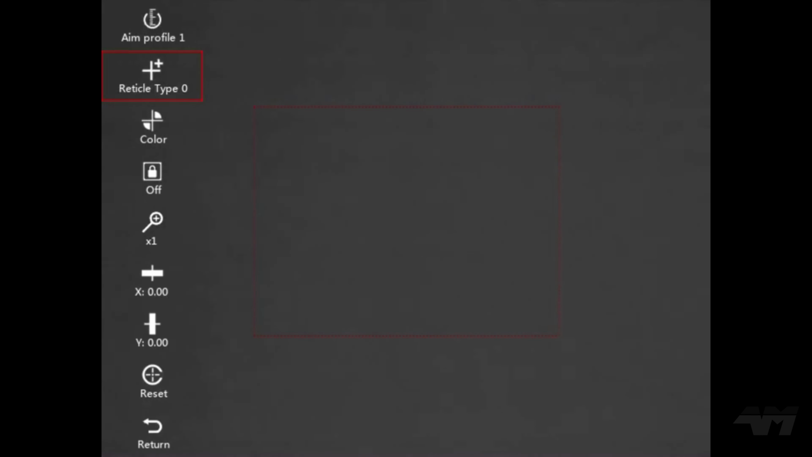Now, I'm sorry to be so basic, but just like on Call of Duty, when you change your different scopes as you upgrade your weapon, you can change what you see with the reticle. Now, hold on. If I select it, look at these different types that you can have.